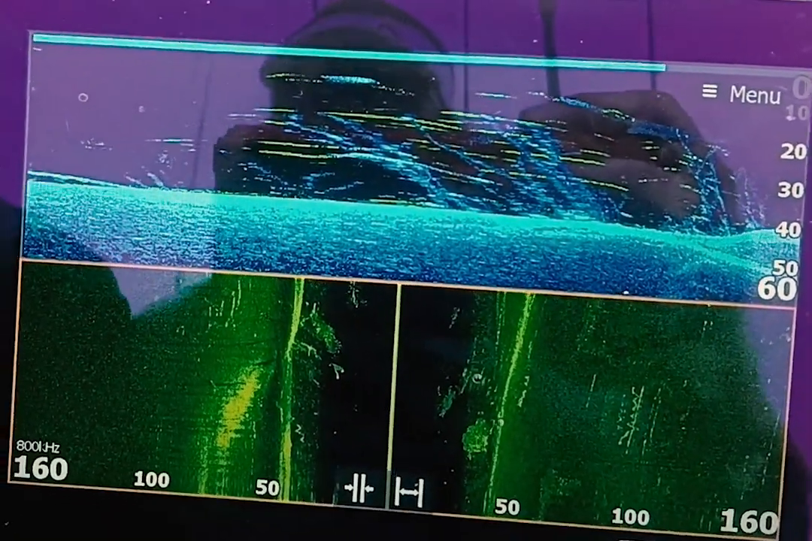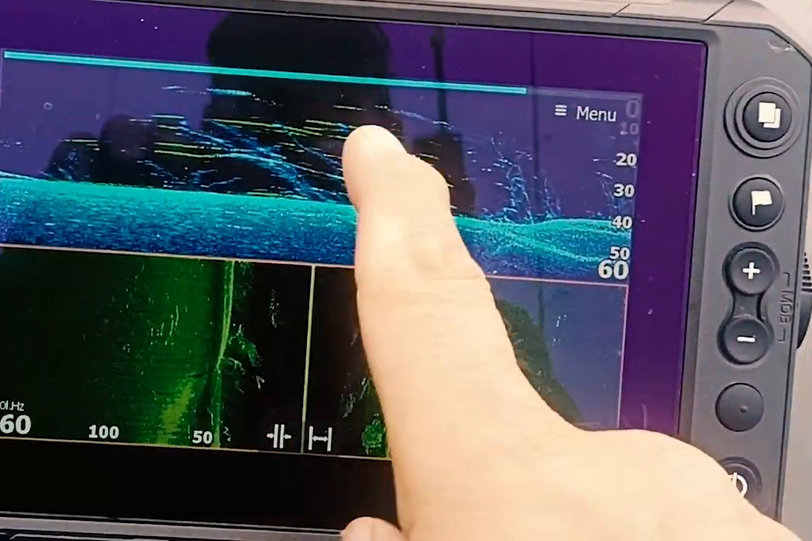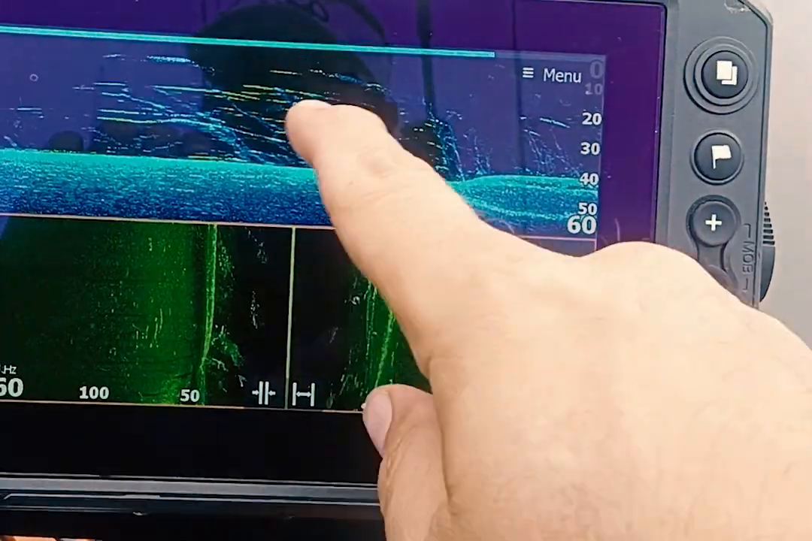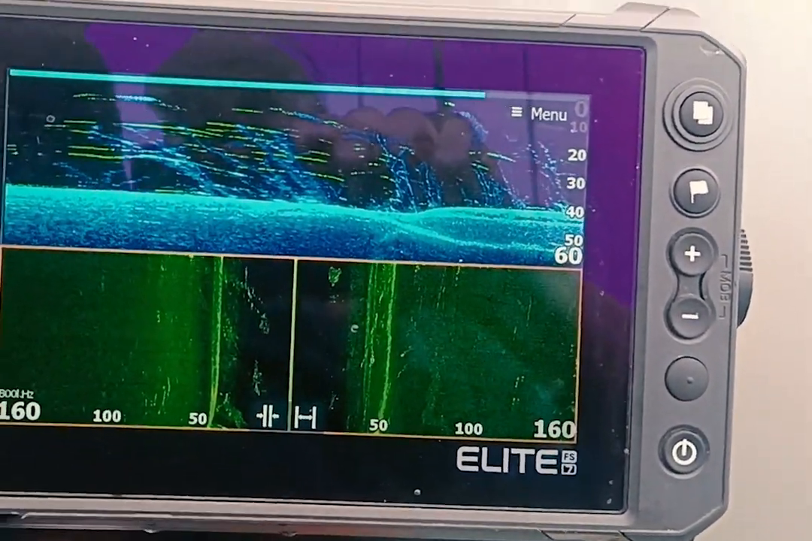And I think where a lot of people get confused on this model is what they're looking at: what is this? Where is this in relation to me? And it's right underneath you. This down scan is underneath you. It's what's in that blank area you're seeing.